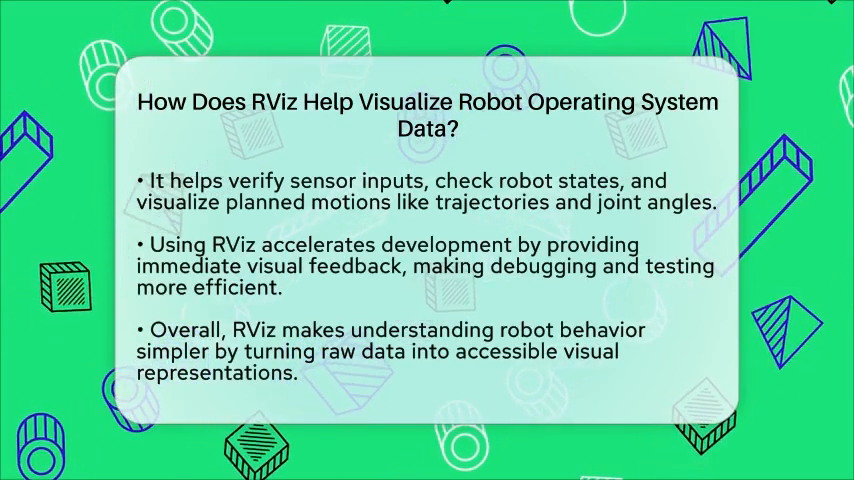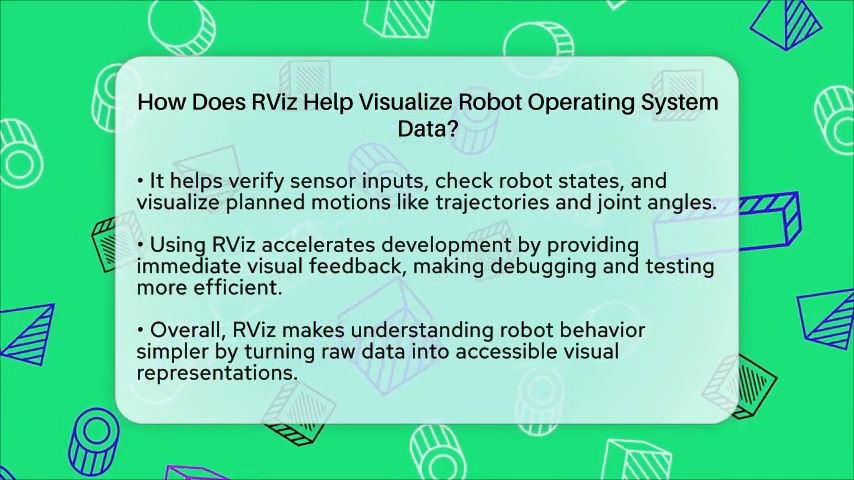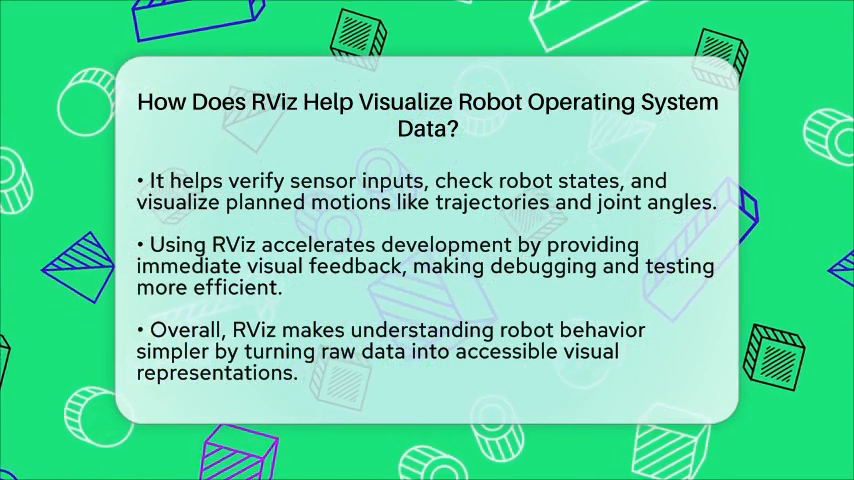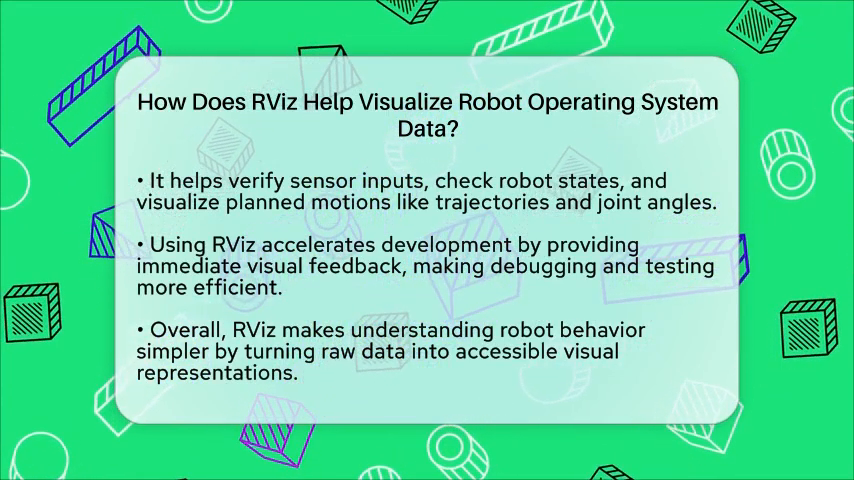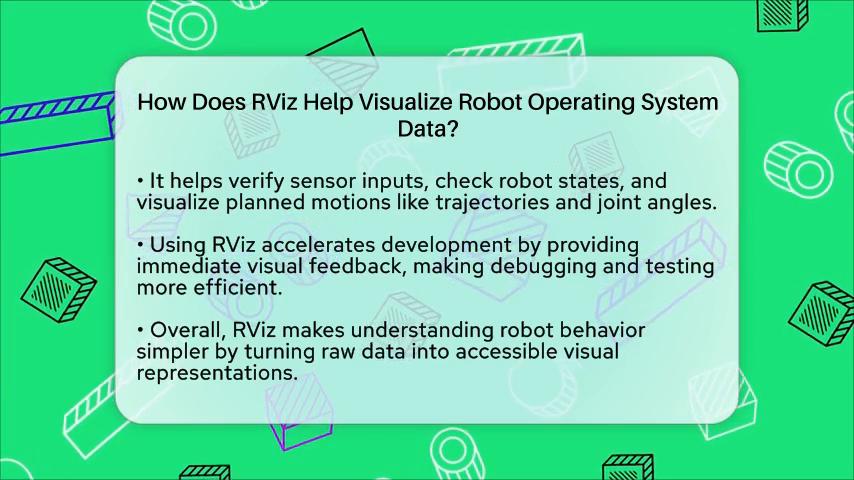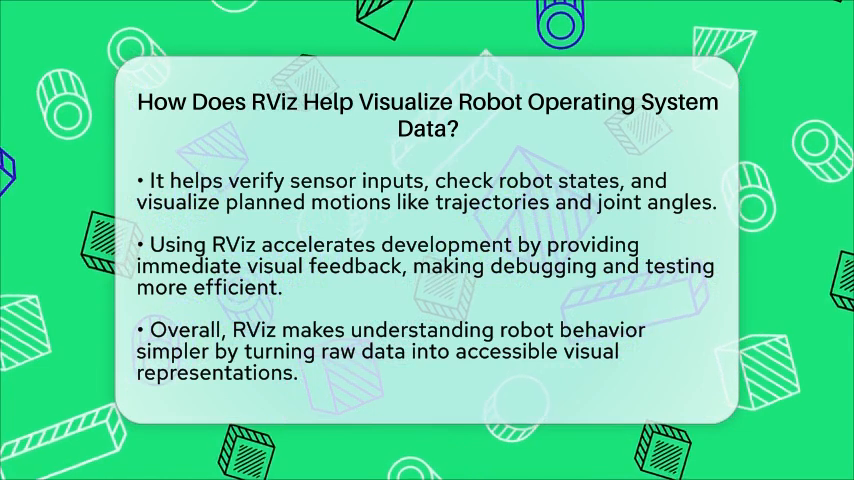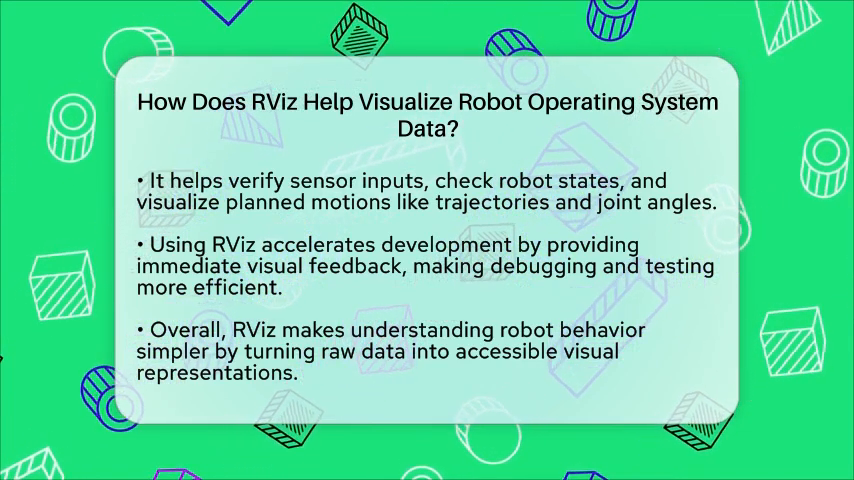In robotics programming, RViz helps engineers verify sensor inputs, check robot states, and visualize planned motions. For example, when working with robotic arms, you can see the planned trajectory and joint angles before the robot moves. This visual feedback helps ensure everything is working correctly and saves time during development.